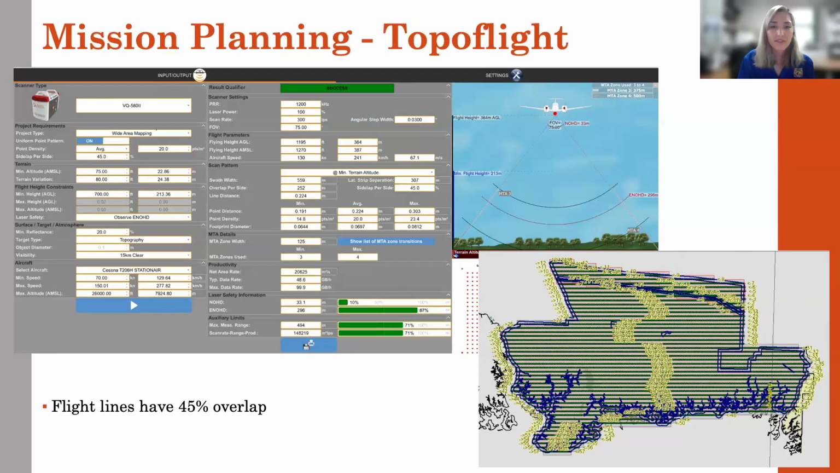We use TopoFlight for calculating flight parameters and generating flight lines. We use a 45% overlap, so we don't get photogrammetry level quality imagery data, but our priority is the LiDAR data, so 45% is adequate. And then we also use a 200-meter buffer around the location to ensure we capture the boundary well.